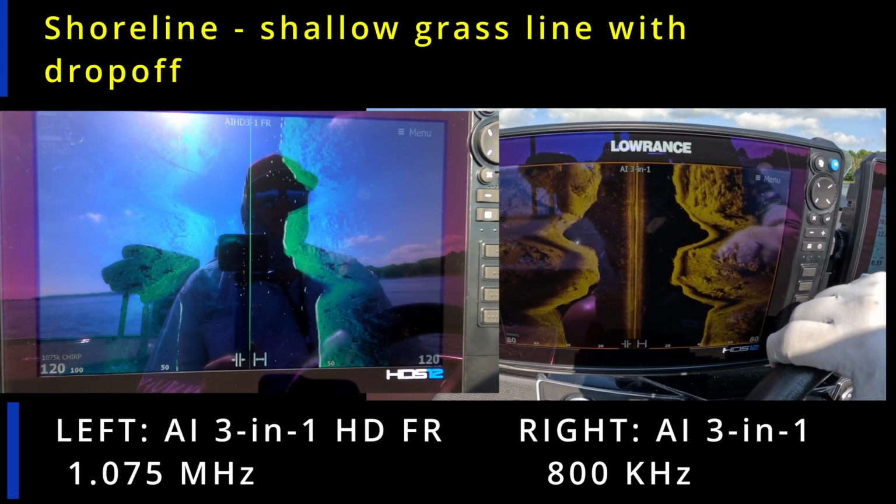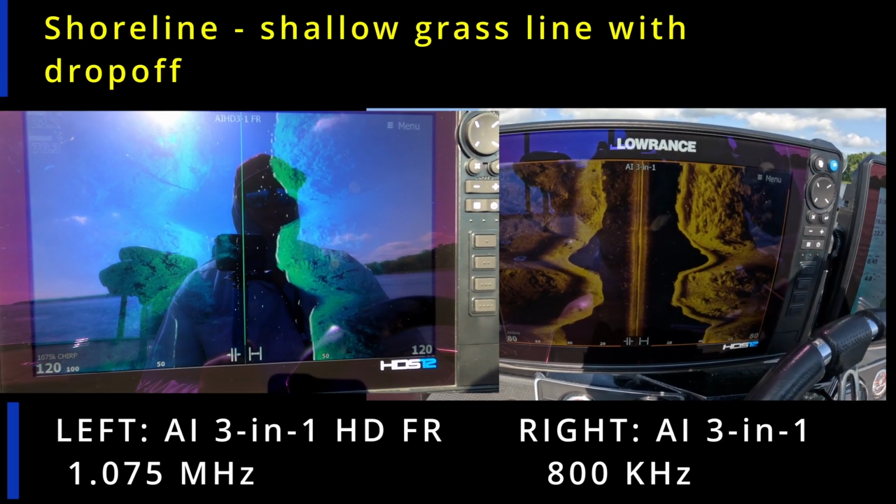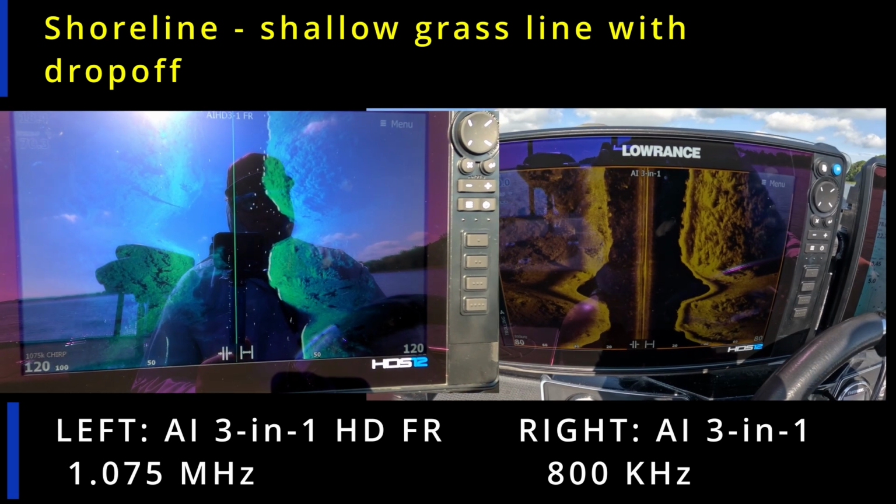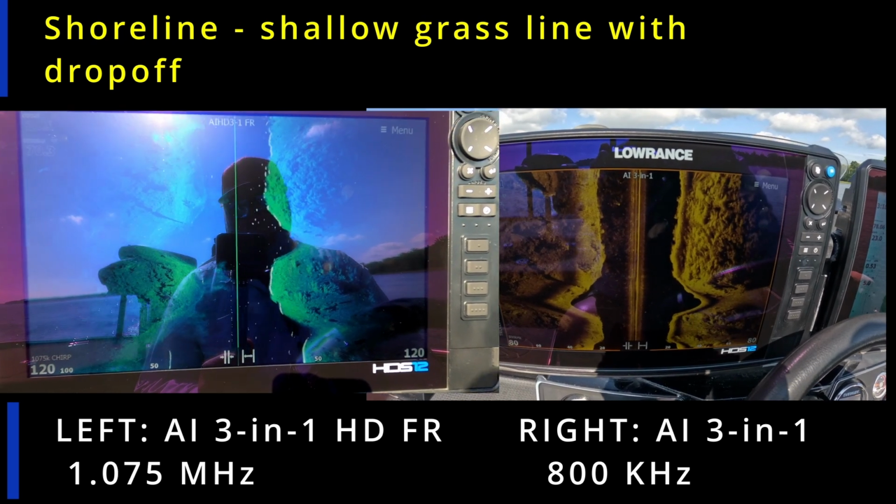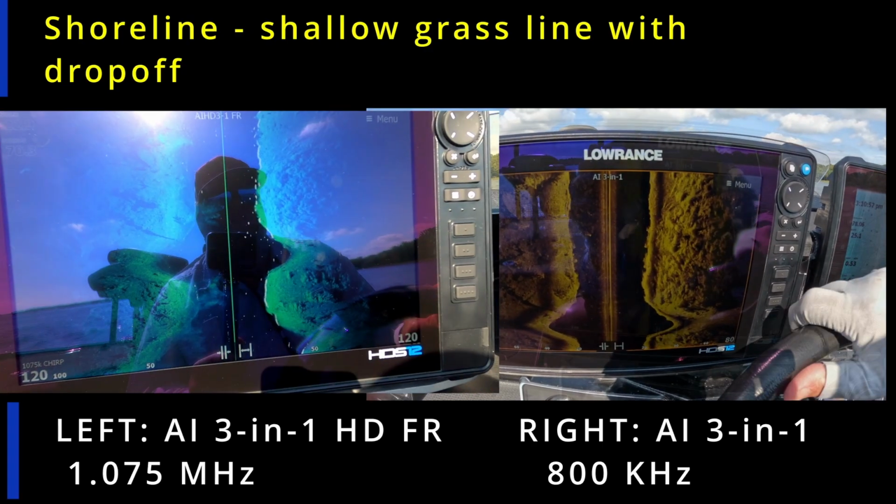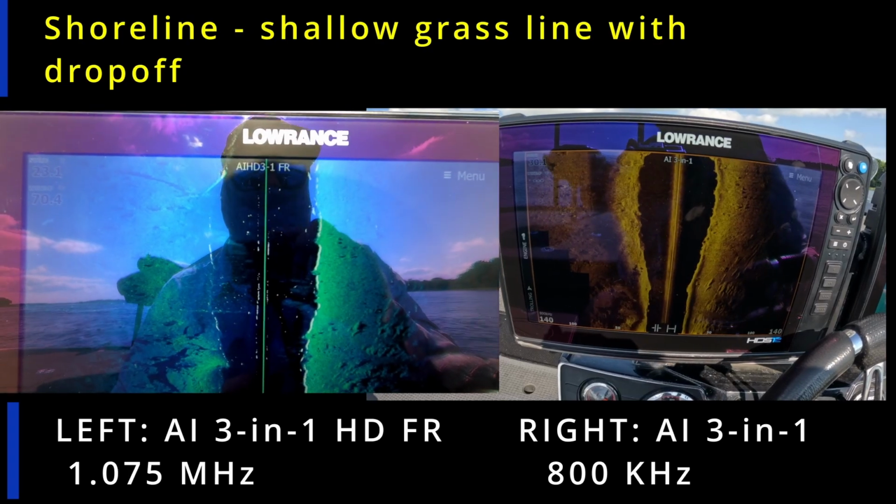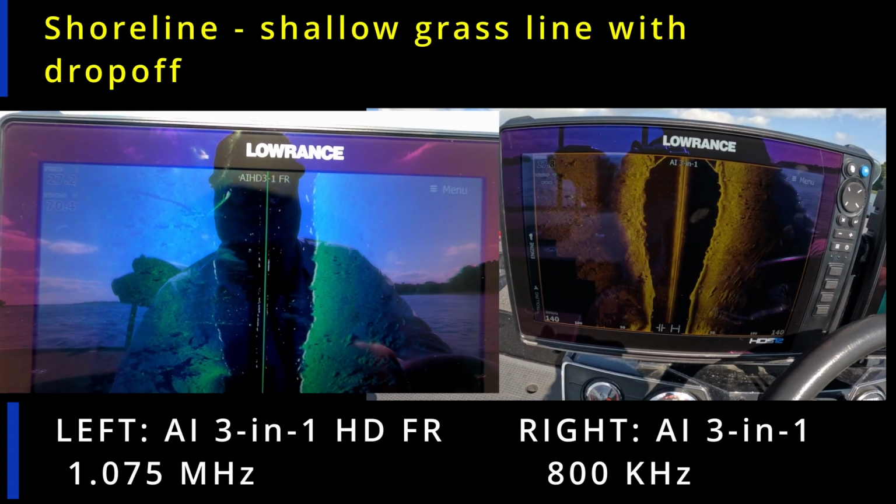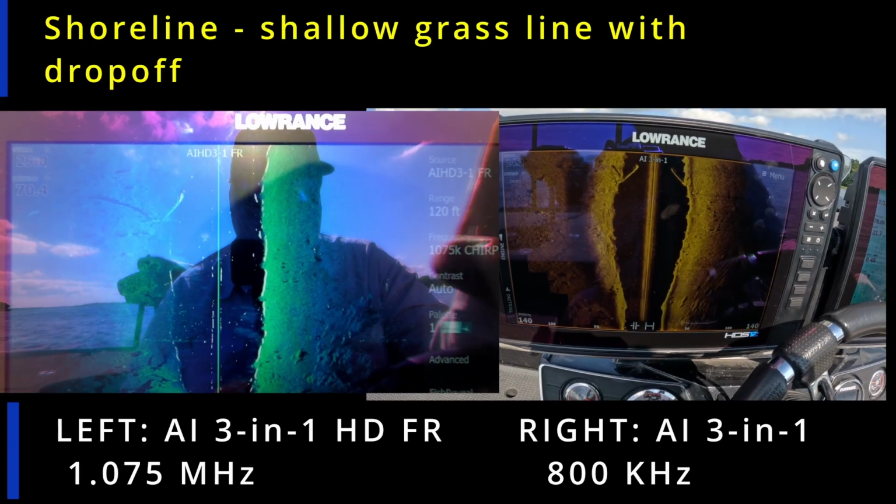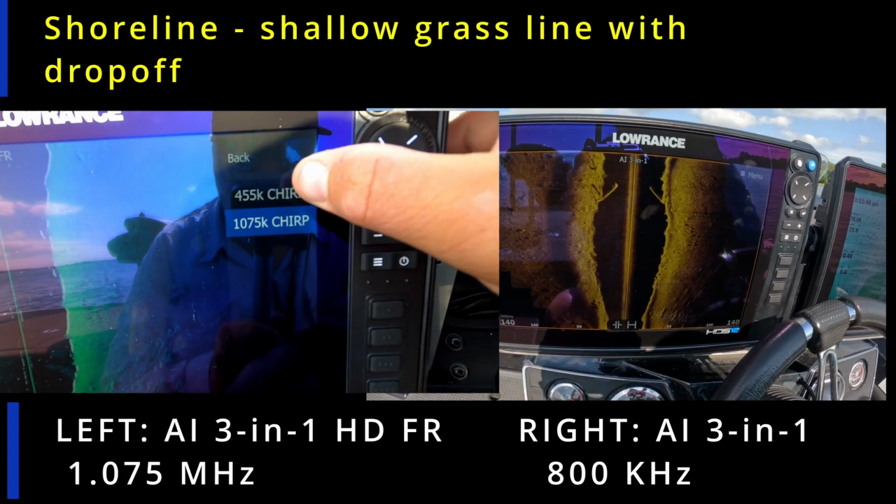There's some different pieces. What's interesting, I find, is that on the old AI 3-in-1, you can see like a shadow line. You don't see that shadow line on the new transducer. At this point, Clayton was running the megahertz variety, so now we're doing a true apples to apples comparison, and you can see they compare very well. In fact, you see a lot more detail with that new megahertz transducer. To me, it's pretty obvious, but again, I'm planning on doing more videos for you on this.